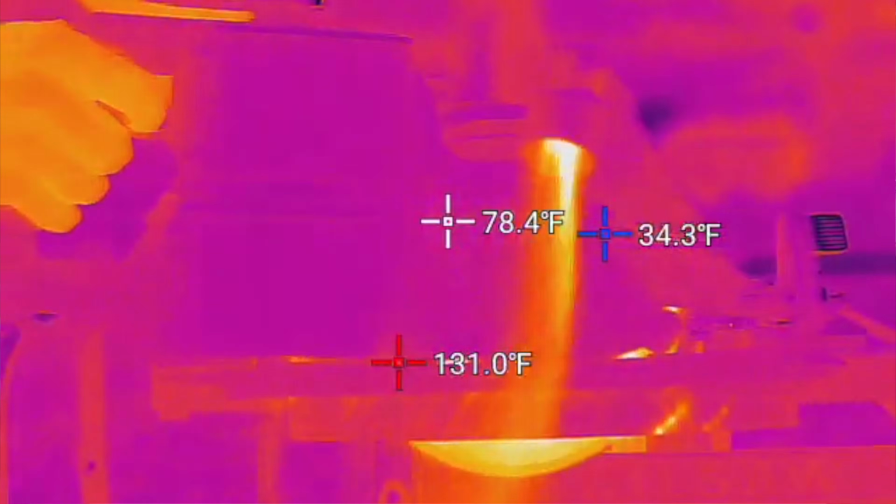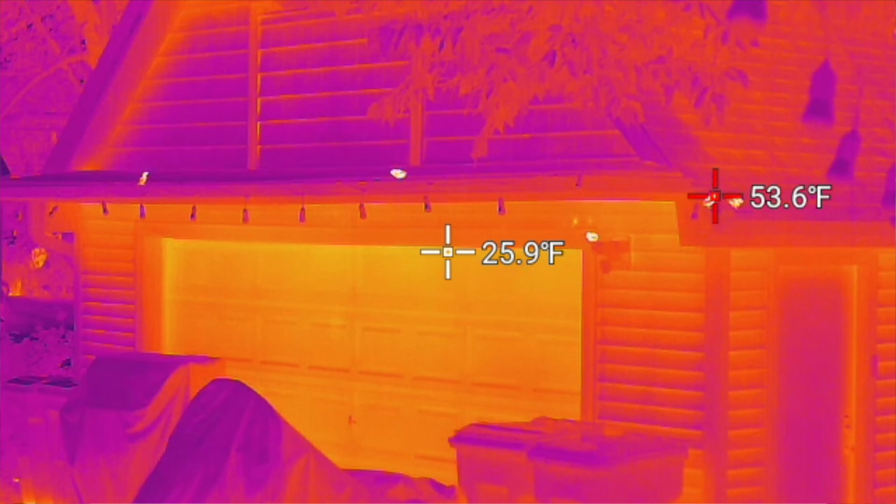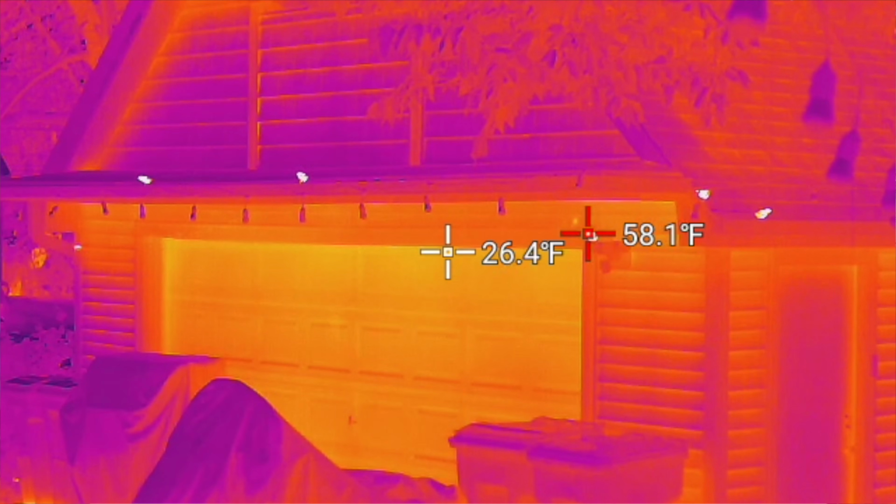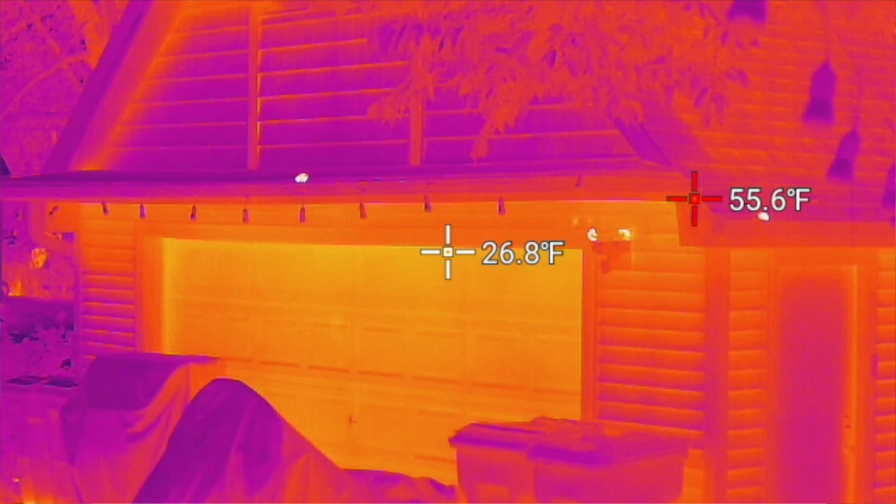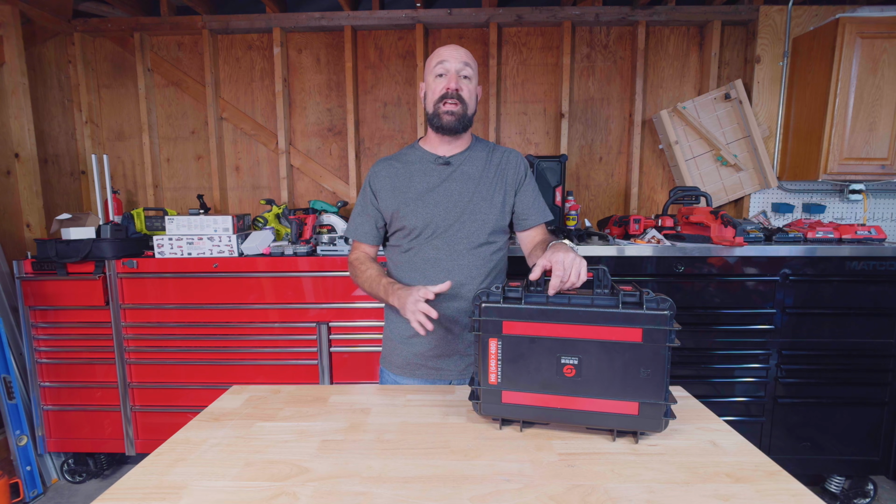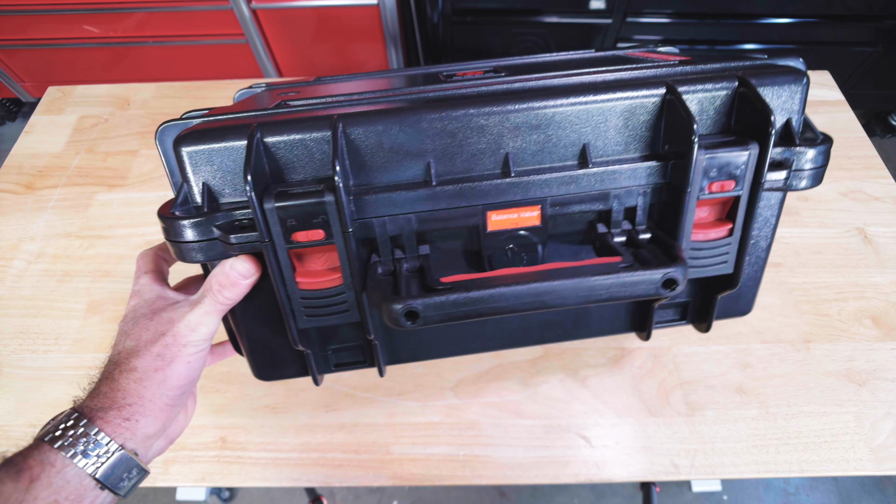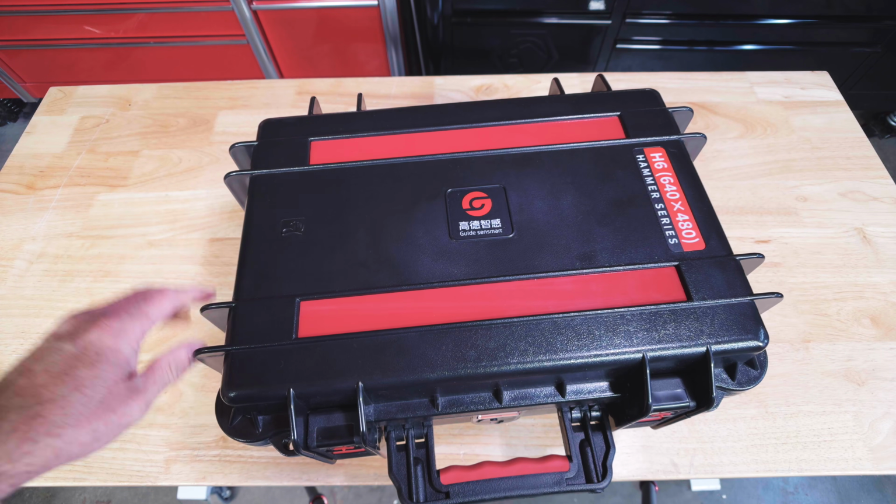So that being said, I have a fairly good amount of experience with consumer thermal cameras, and I understand the basic concept. Let's get in here. I'm going to show you what's in the box, and we'll go over the menu system, and I'm going to give you as many good examples of what this thing is capable of as I can. I'm going to tell you right now, everything I'm going to show you here feels like top of the line stuff to me, right down to this case.